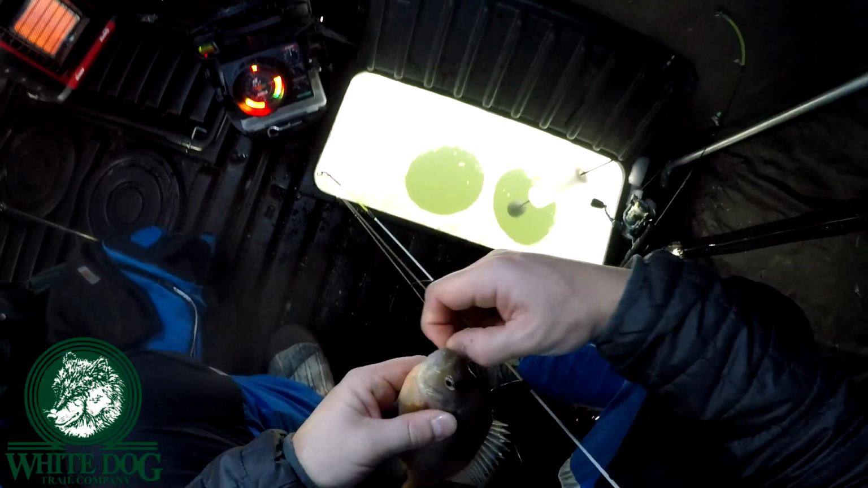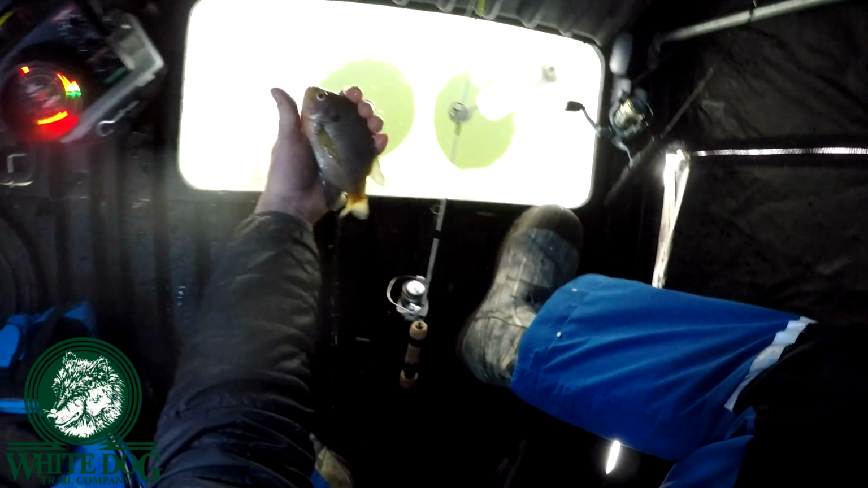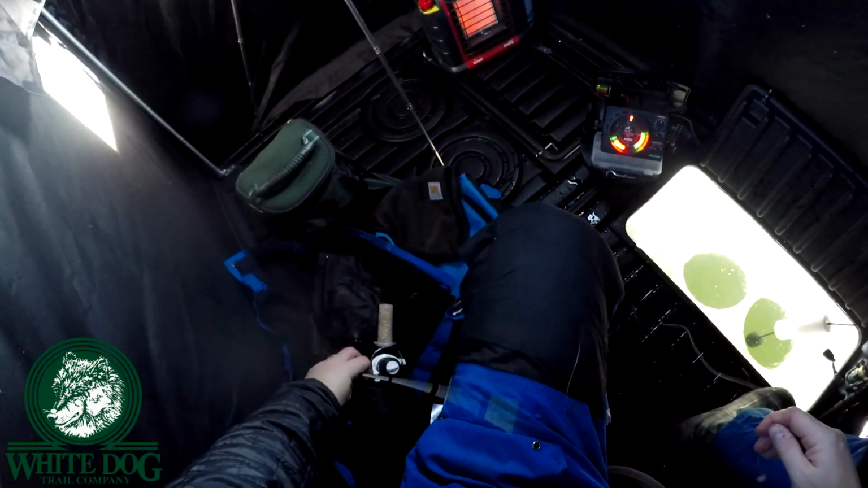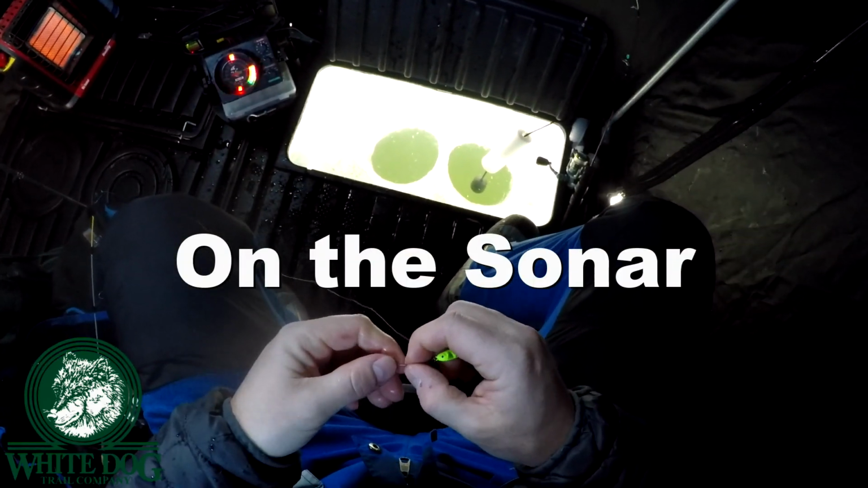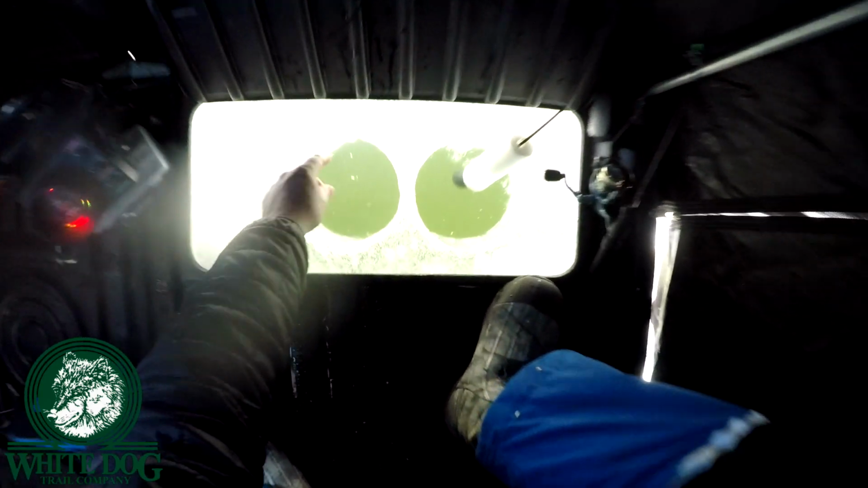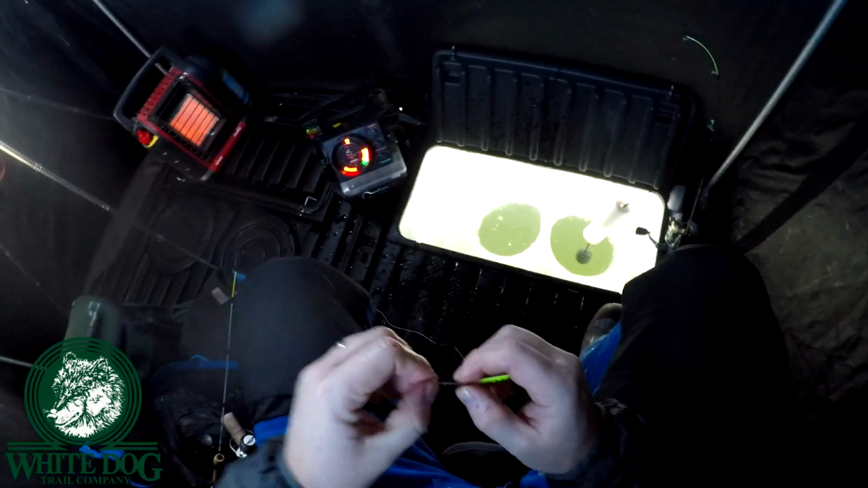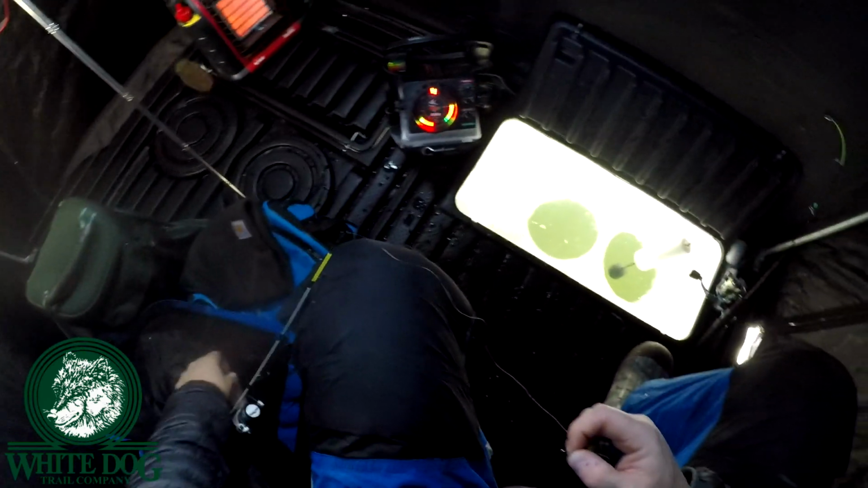Good to find some better bluegills again. There's another bluegill. I knew that one was. You see those thick dark red lines, and those are usually your better fish. I've had several of them come up today, but I'm maybe only getting 1 out of every 3 of those guys to bite.